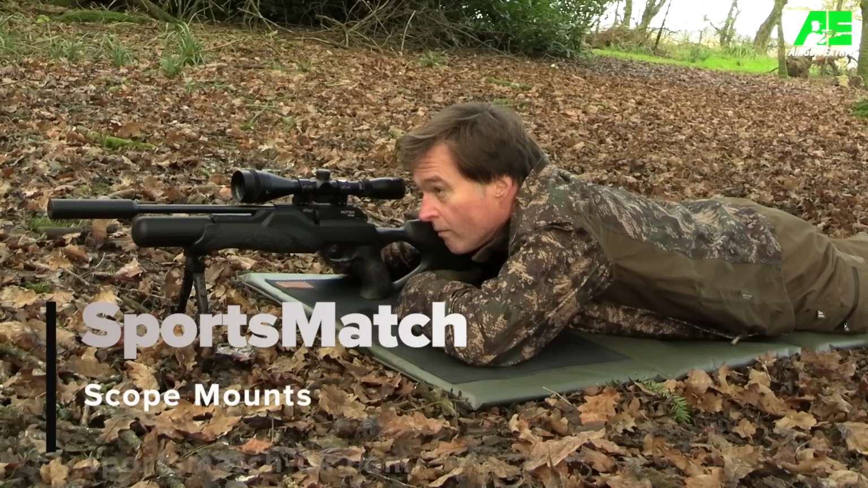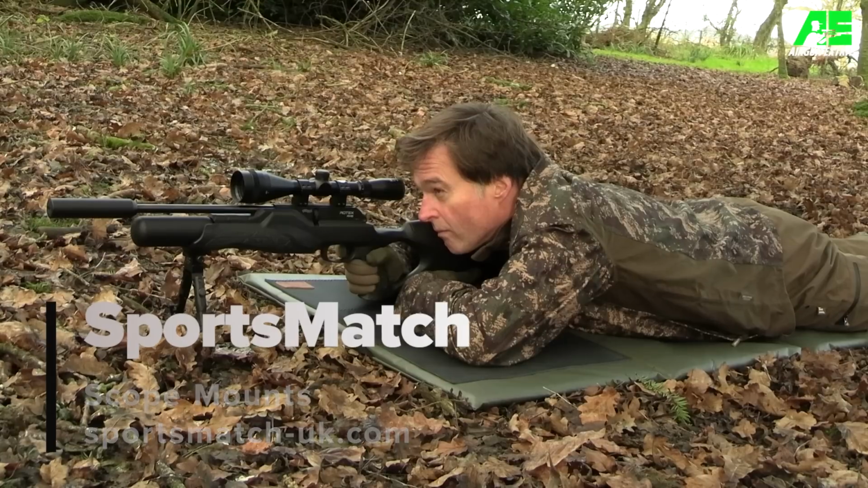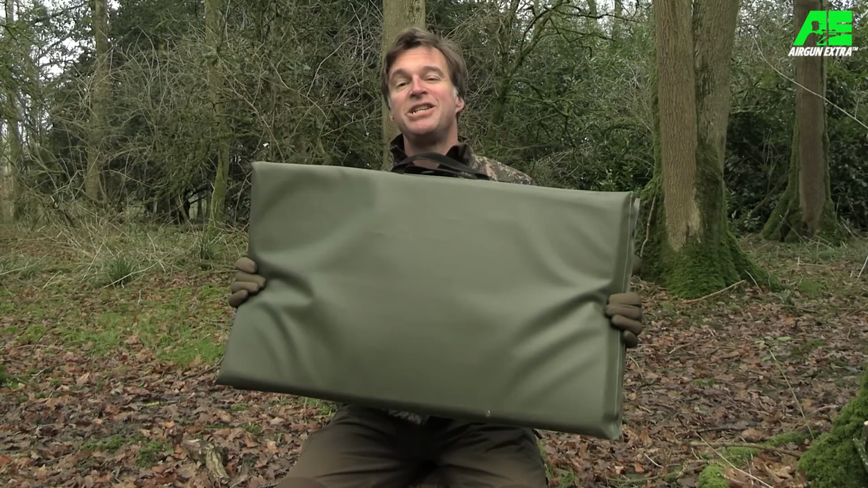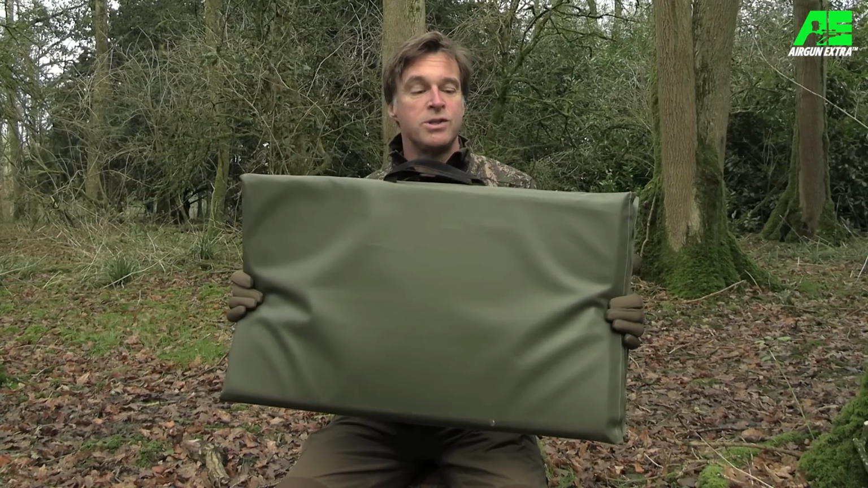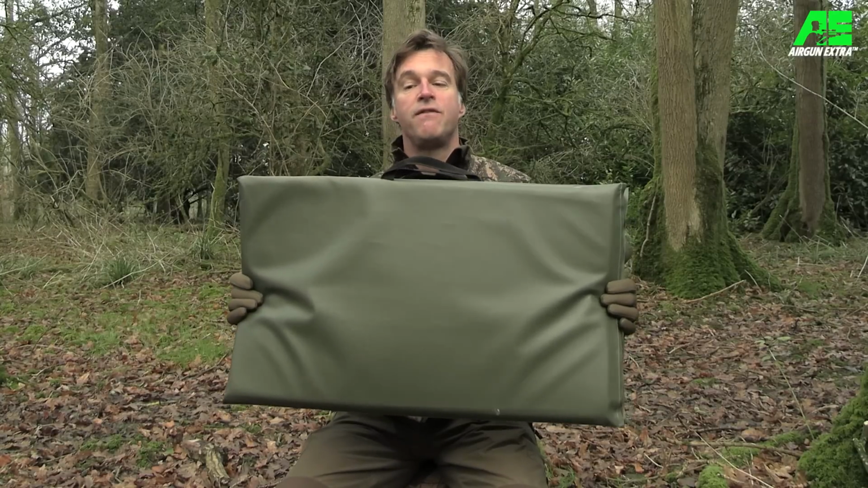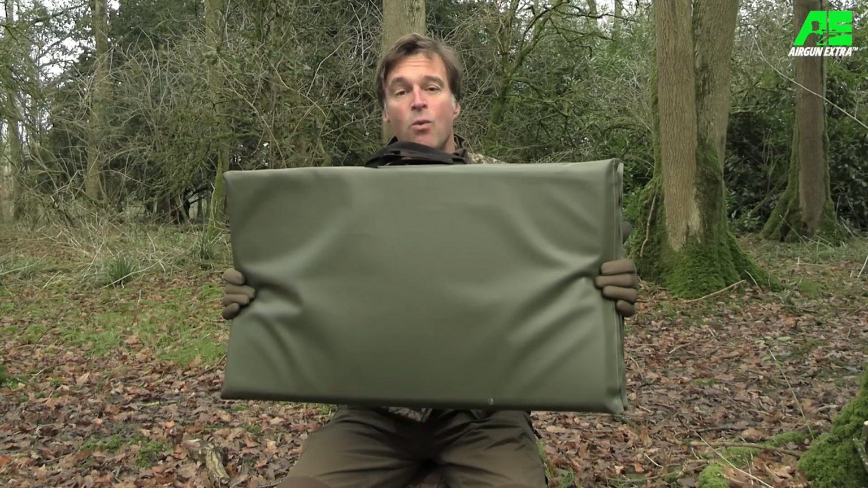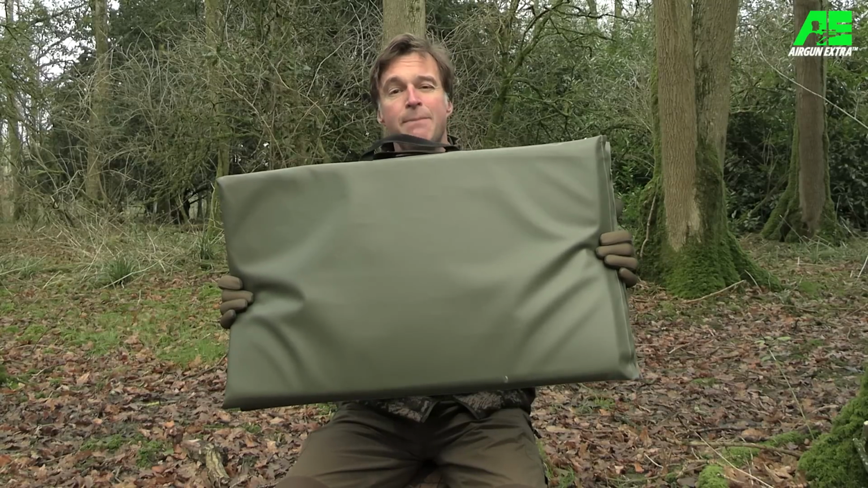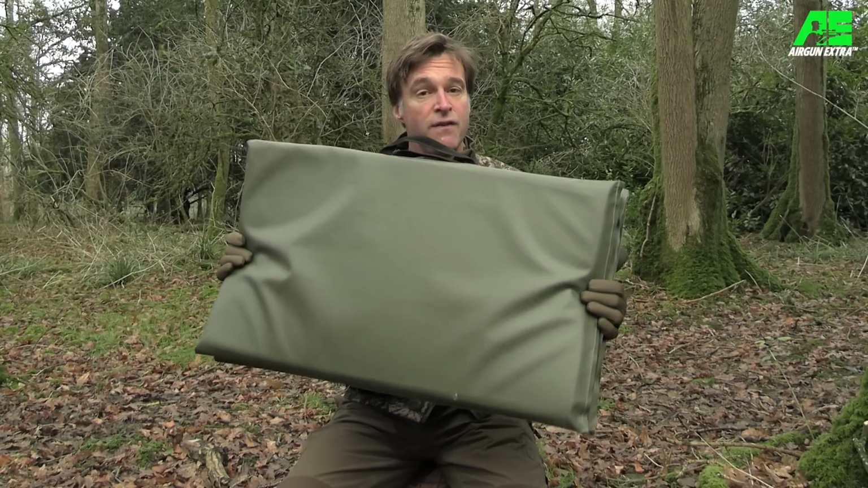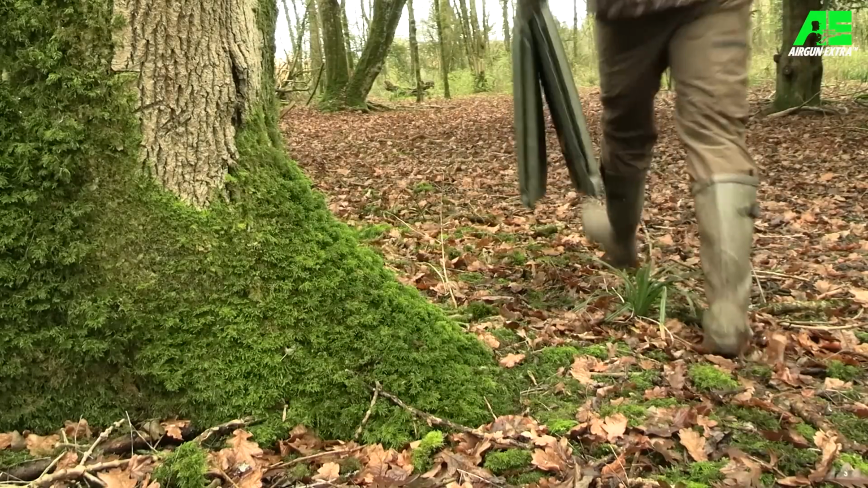The truth is that when you're comfortable, you shoot better, and a shooting mat like this will help you to achieve that end. So that is the Bisley Shooting Mat from John Rothery Wholesale. It is a bit of a change from the guns and optics that I usually find myself reviewing, but it's a brilliant piece of kit. It is very, very well made, and it functions brilliantly both in terms of use and in transit. If you're looking for a shooting mat, this is a really good one and certainly worth considering.